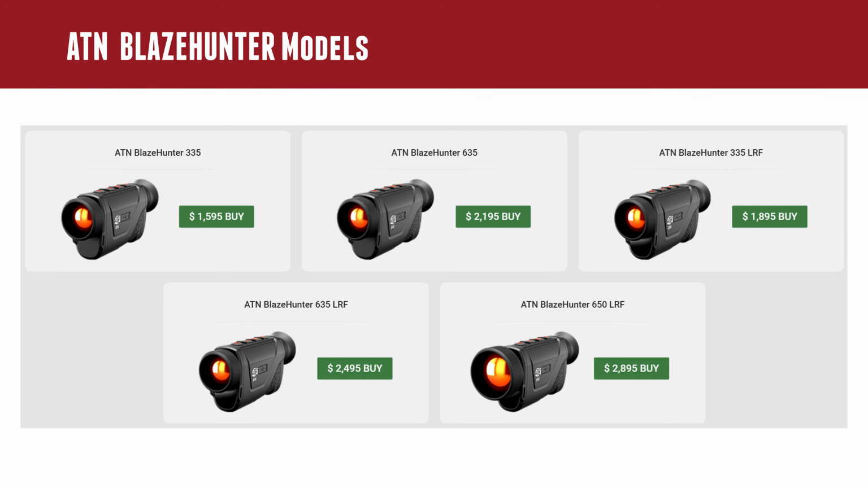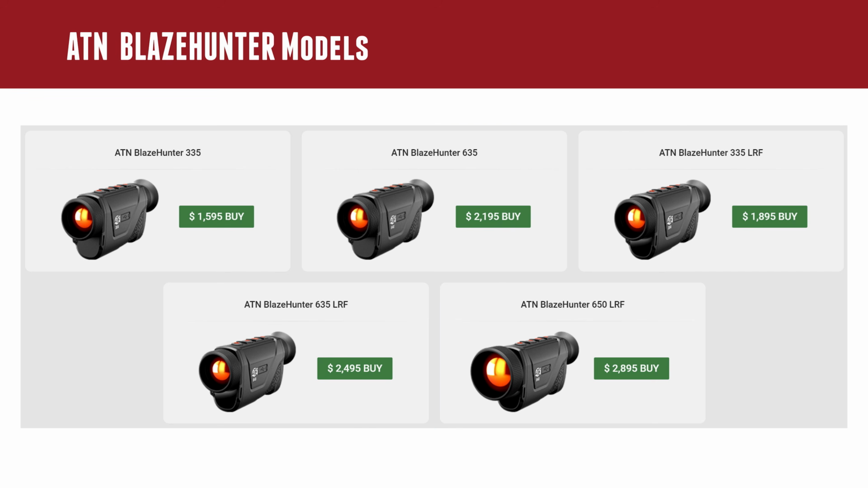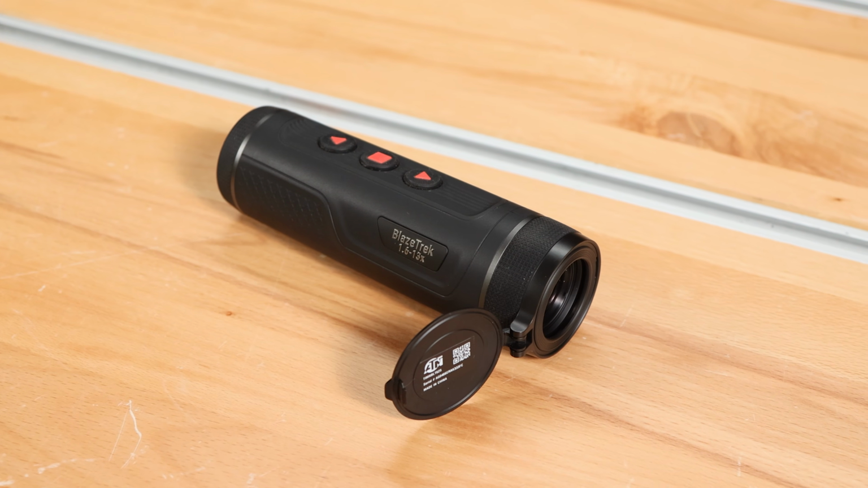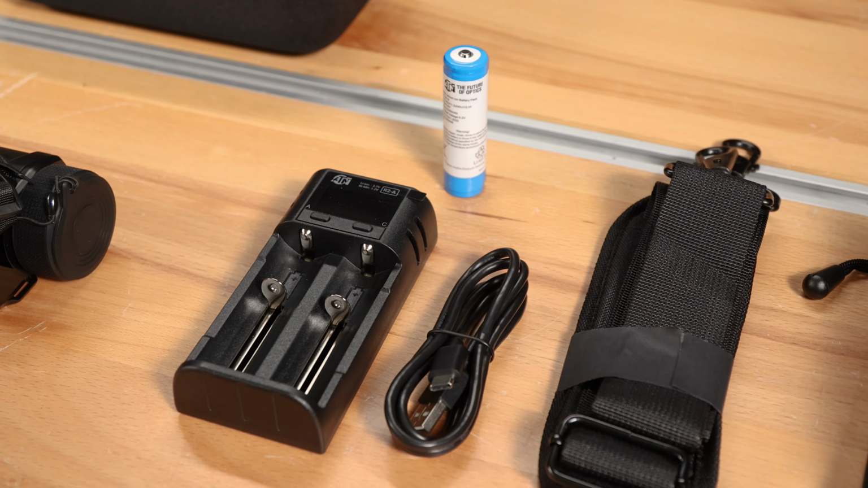So this is the entire layout of Blaze Hunter products from ATN, and you'll notice that there's both regular models and LRF models. The LRF models are the ones that have the integrated laser rangefinder, and what we're using is the ATN Blaze Hunter 635 LRF, right? So it's a step up in price from Blaze Trek, but we get a couple key things that we don't have with Blaze Trek. Removable, rechargeable battery times two.